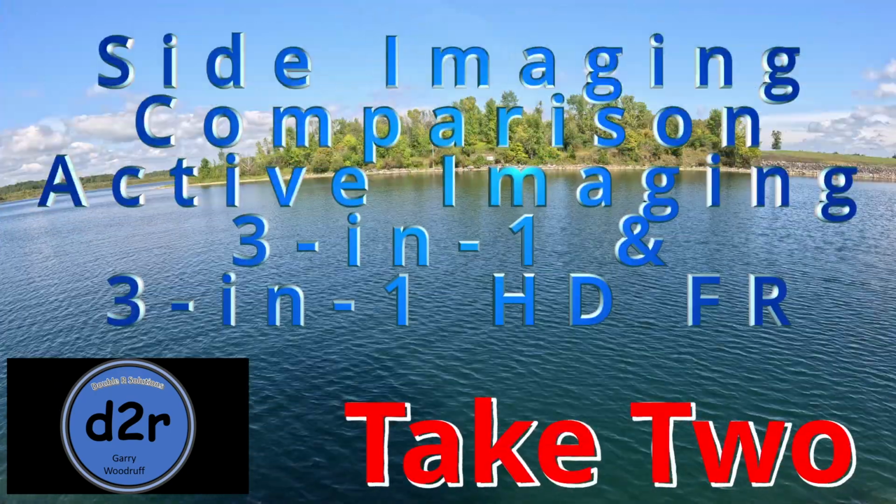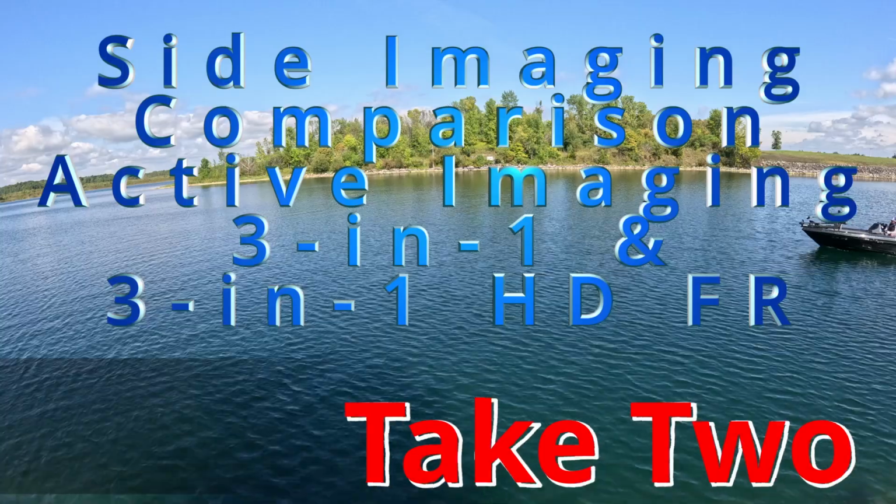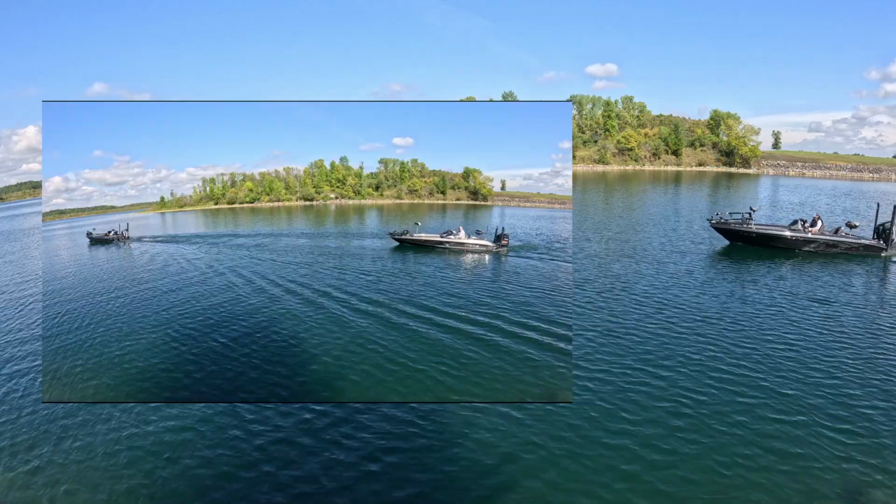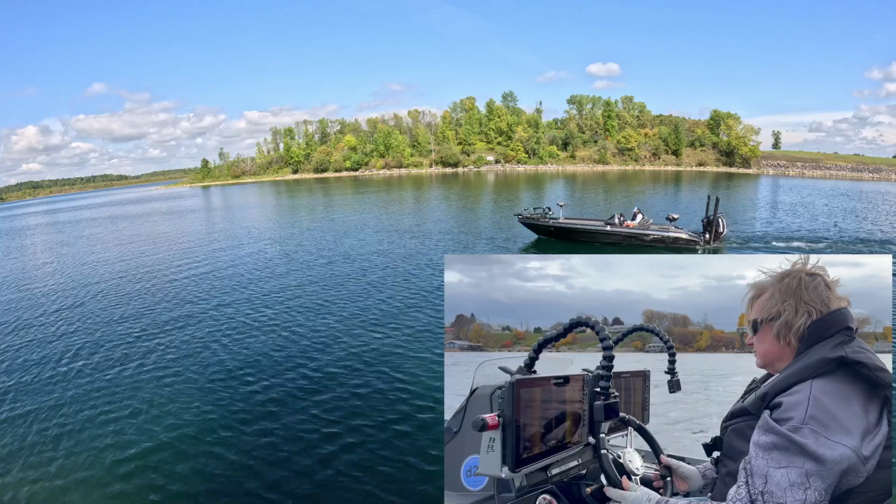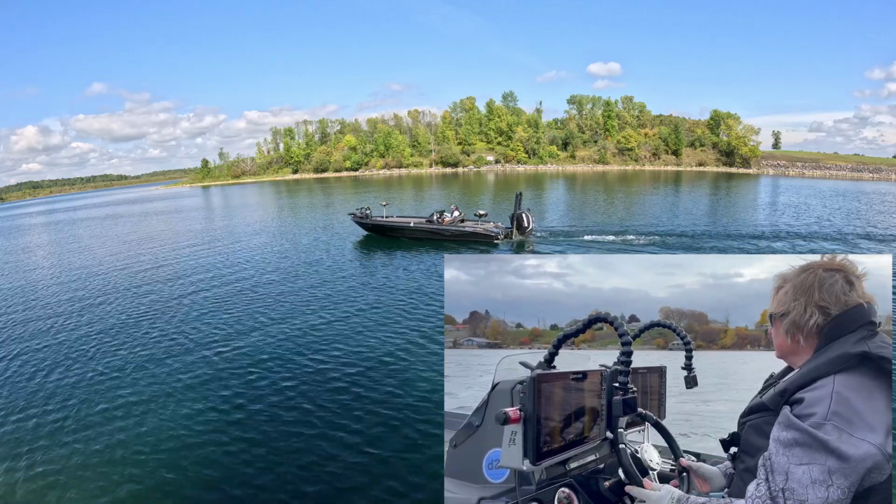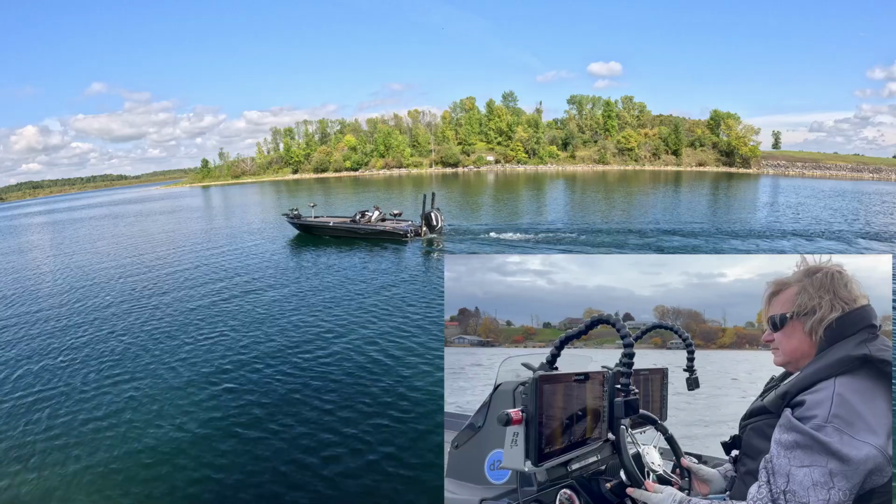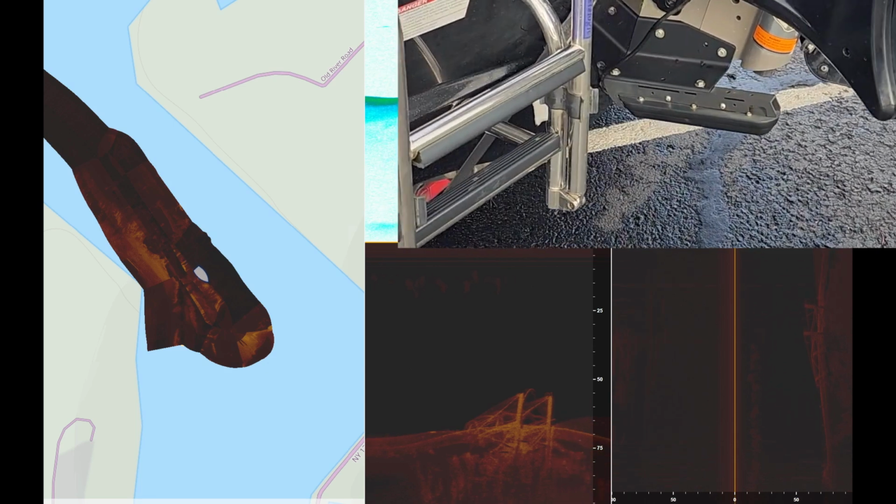This is the second take on the side imaging comparison between the old 3-in-1 and the new HD transducer. Instead of running two boats this time, I'm running one boat, and what I did is I set up dual camera mounts on my units. The problem is that I got a lot of vibration on that, so what I ended up doing is using a program called Reefmaster.